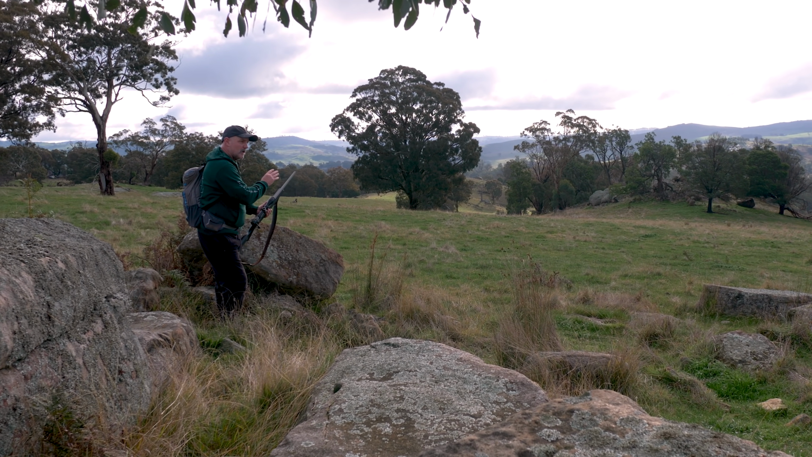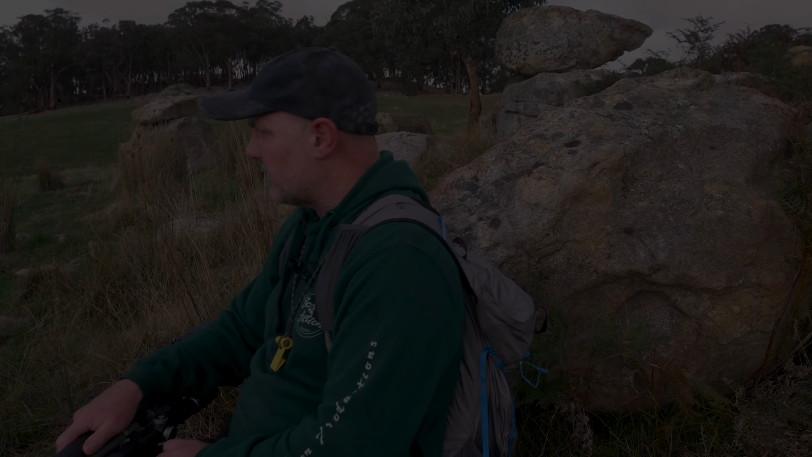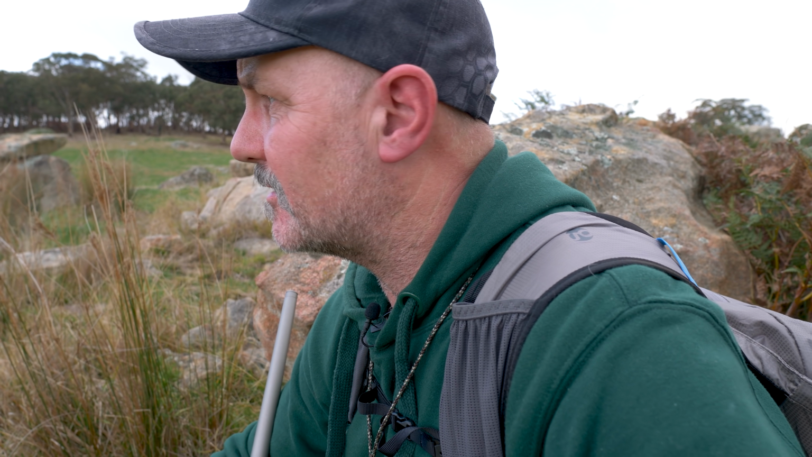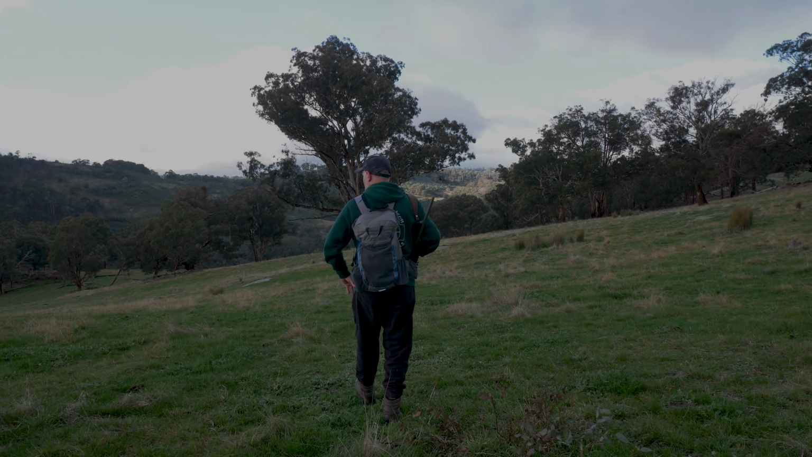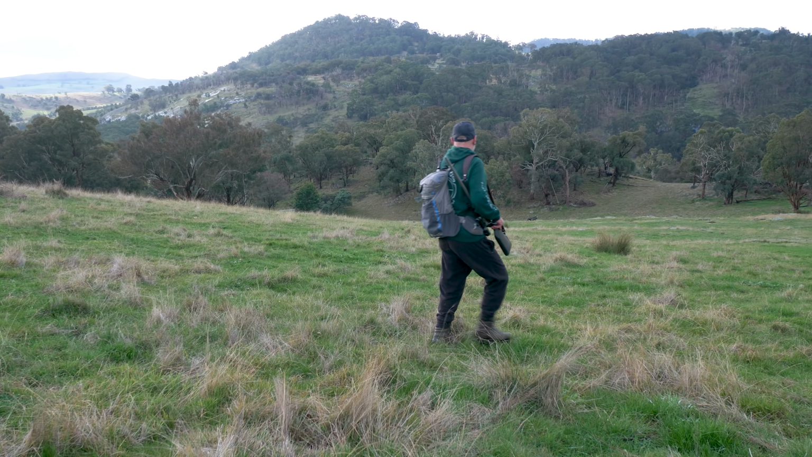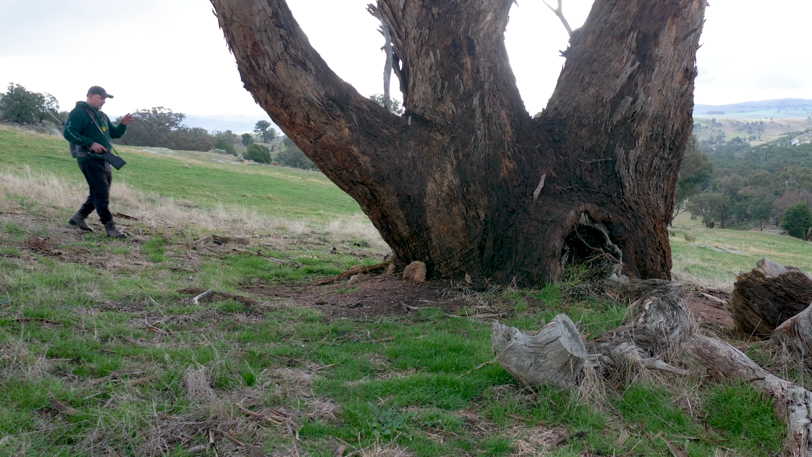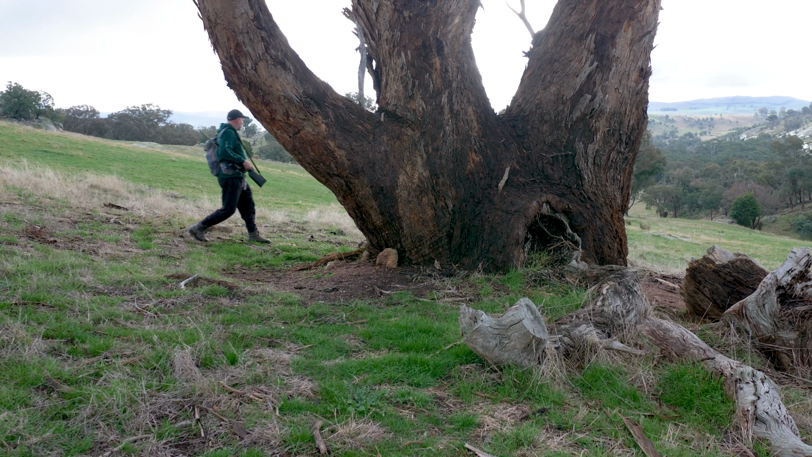I might whistle for quite some time here. Nada, not a thing, not a movement. I think it's time to swing around, start dropping down towards the creek and see if I can drag something out of there. This tree's going to be as good as any, unless they come in straight ahead or to my right.